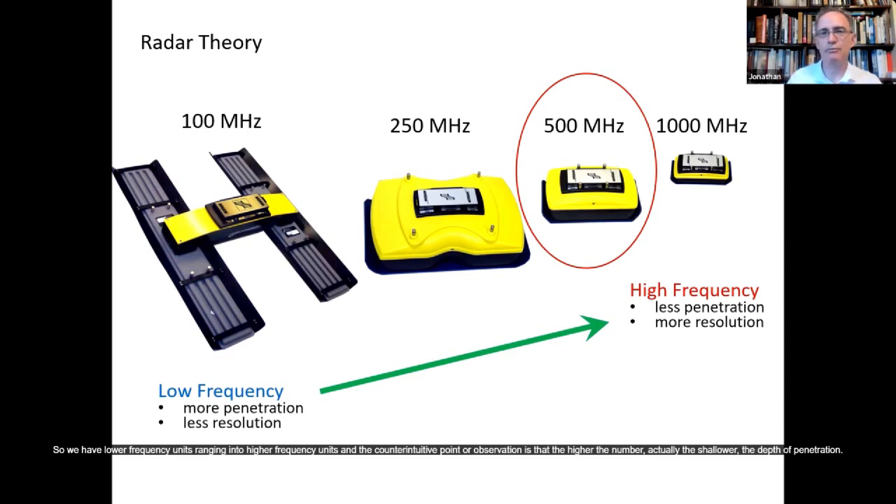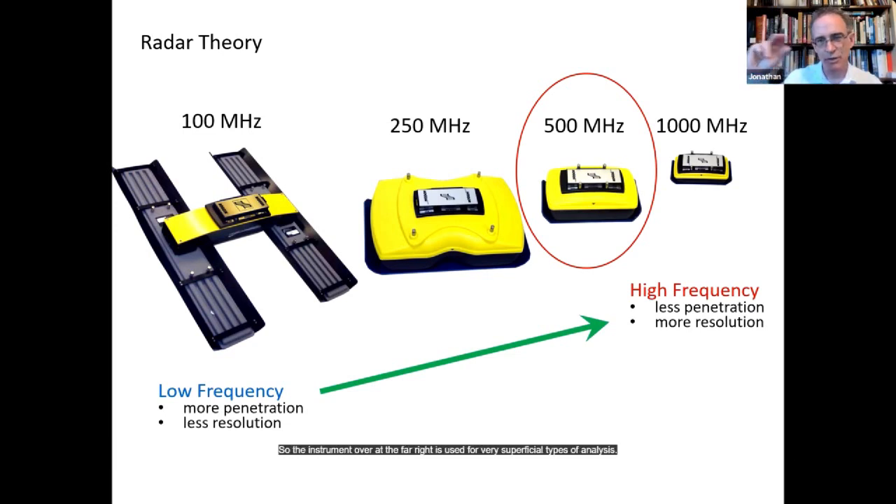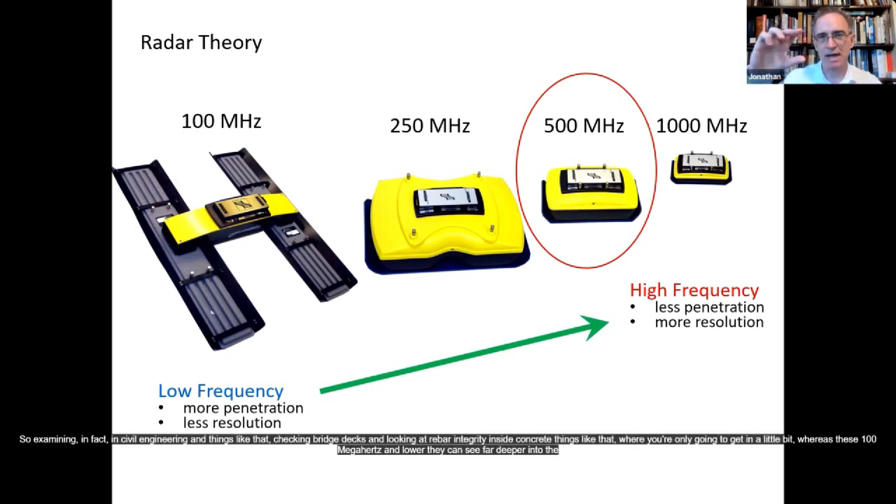The counterintuitive observation is that the higher the number, the shallower the depth of penetration. So the instrument over at the far right is used for very superficial types of analysis, for example in civil engineering, checking bridge decks and looking at rebar integrity inside concrete, where you're only going to get in a little bit.